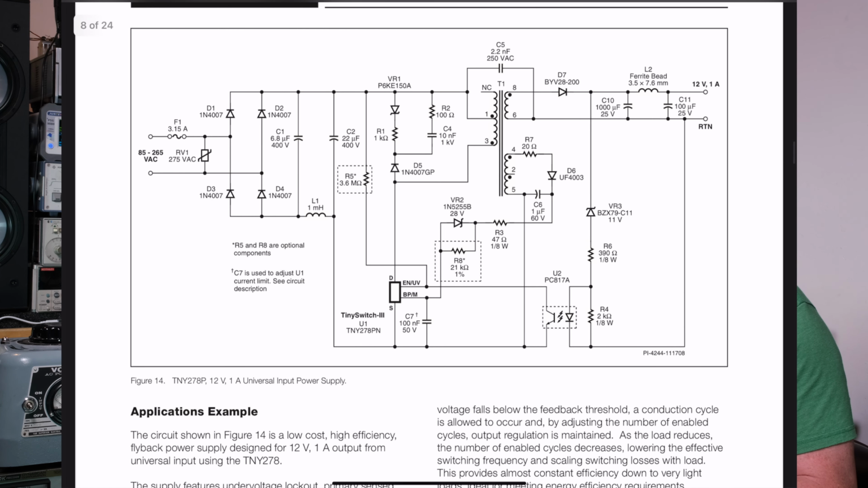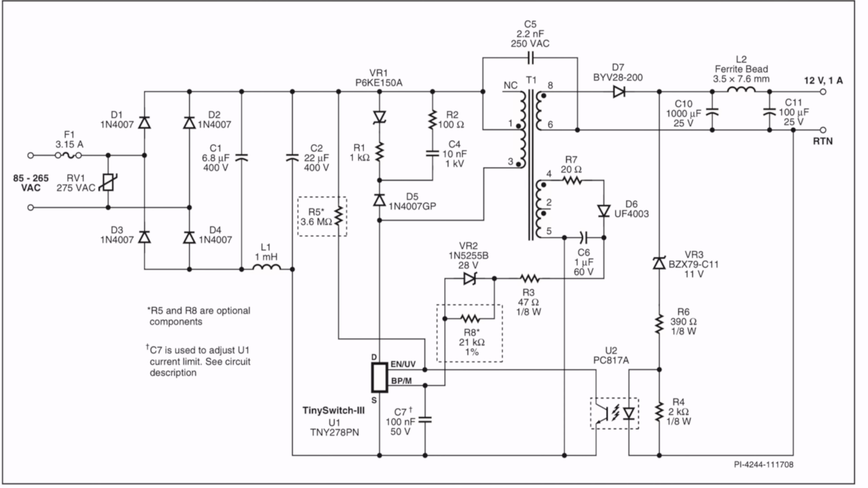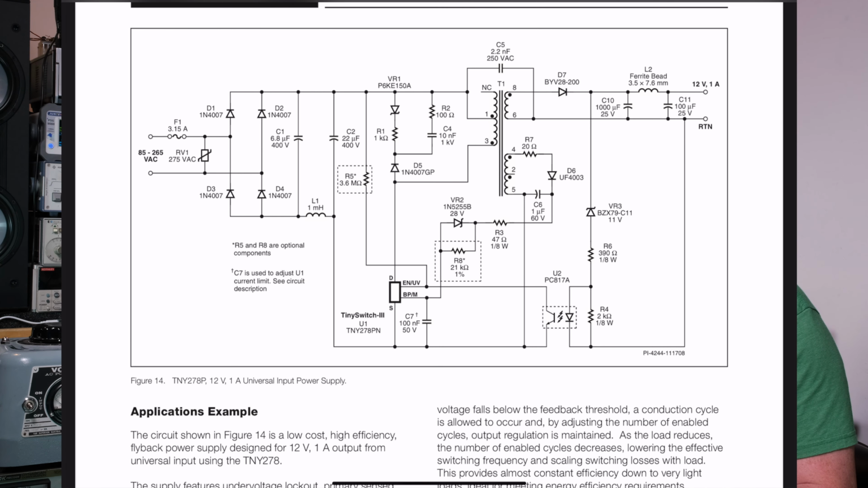All right, guys, so here is another schematic. This one looks more complete. It's got your input filter, your bulk capacitors, your snubber, your transformer, and it has a C5, that capacitor at the top. That capacitor at the top helps with common mode noise. You don't have to install it, but it's nice to put it on your schematic, and if you need it, you install it. It just helps couple the primary to secondary, and it can help with common mode noise. So that's the reason for that.